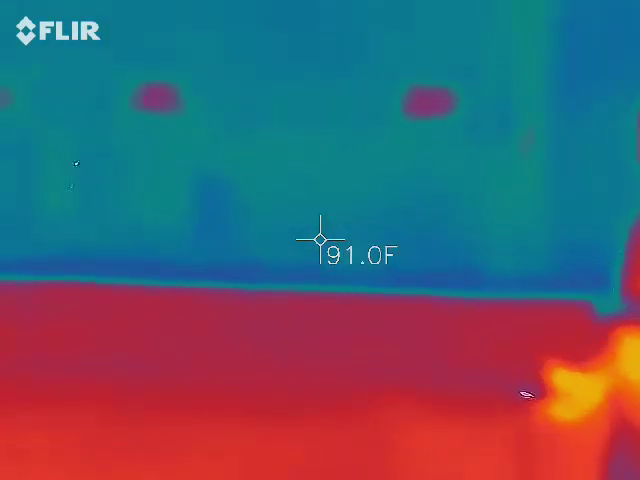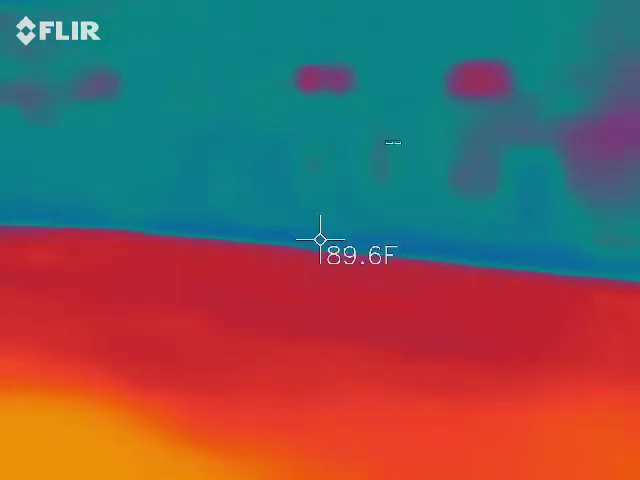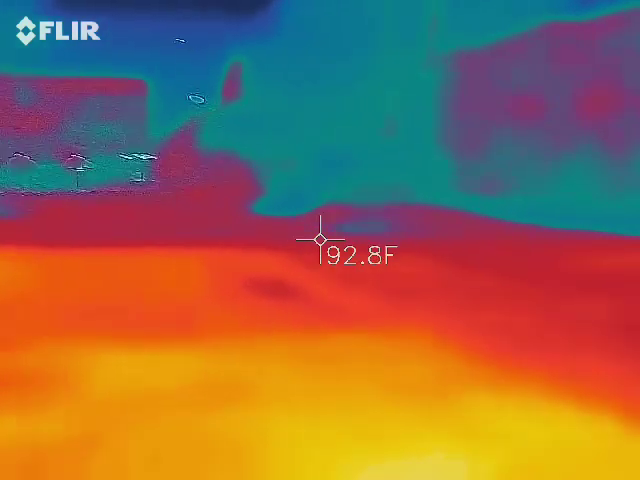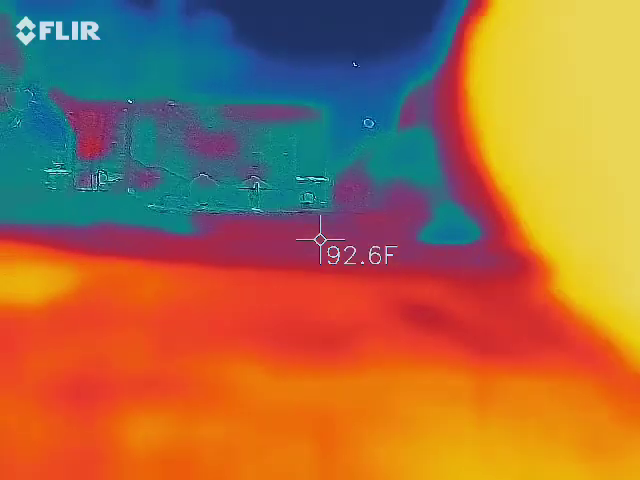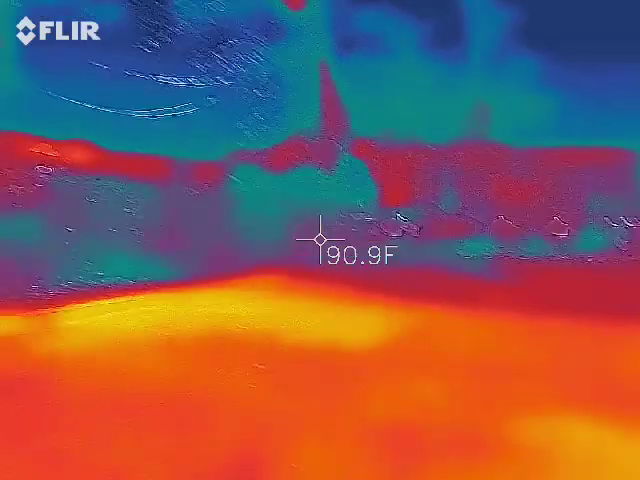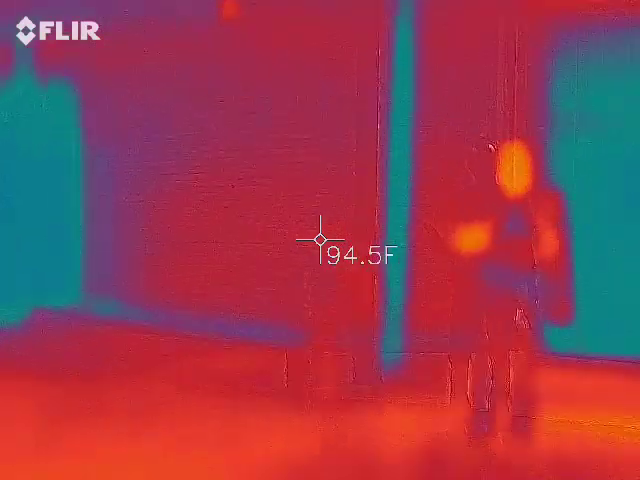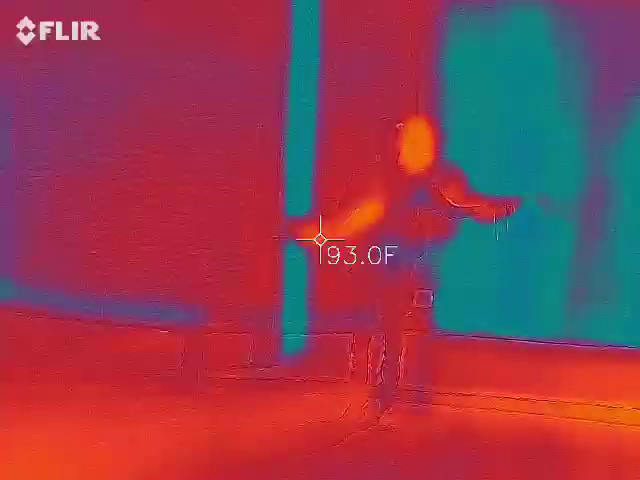Alright, tell me where I need to point this camera so we can actually see you. Step. Are there steps here? You got a step. But I asked where, and it said step. So, do you have anything super cold around me?